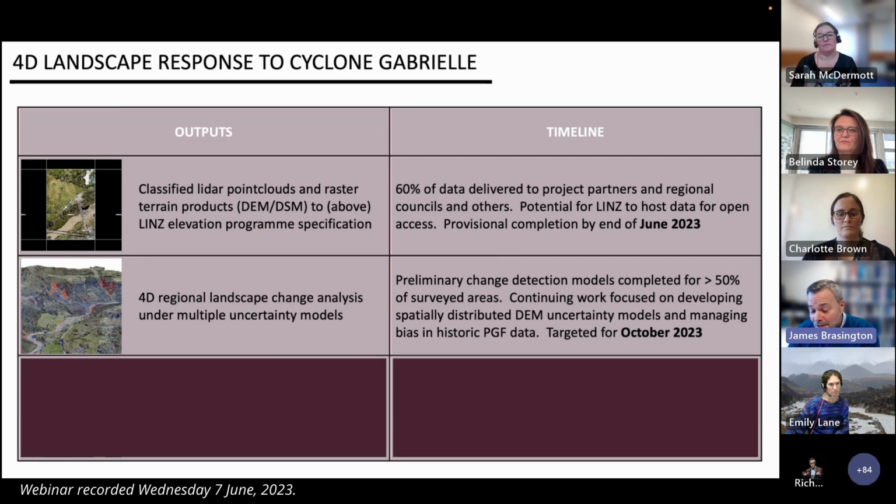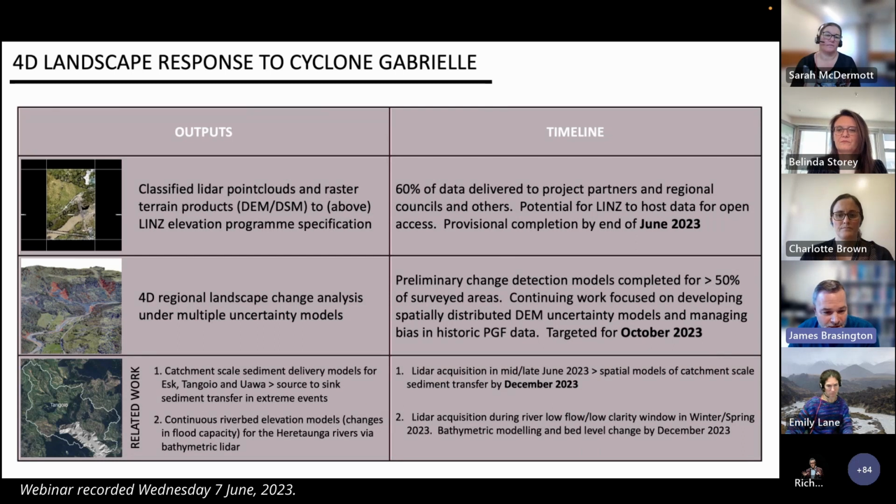So we've developed those preliminary models, which we've supplied and are being used actively at the moment, but our continuing work is really trying to develop a slightly more nuanced model of DEM uncertainty, and also managing some of the bias we've encountered in the historic Provincial Growth Fund LiDAR data sets. So we're targeting delivering of that by October.